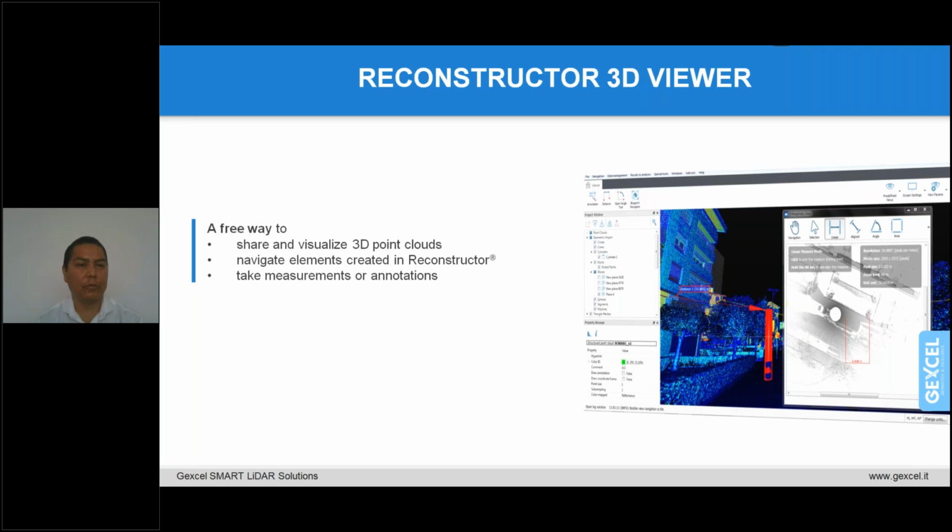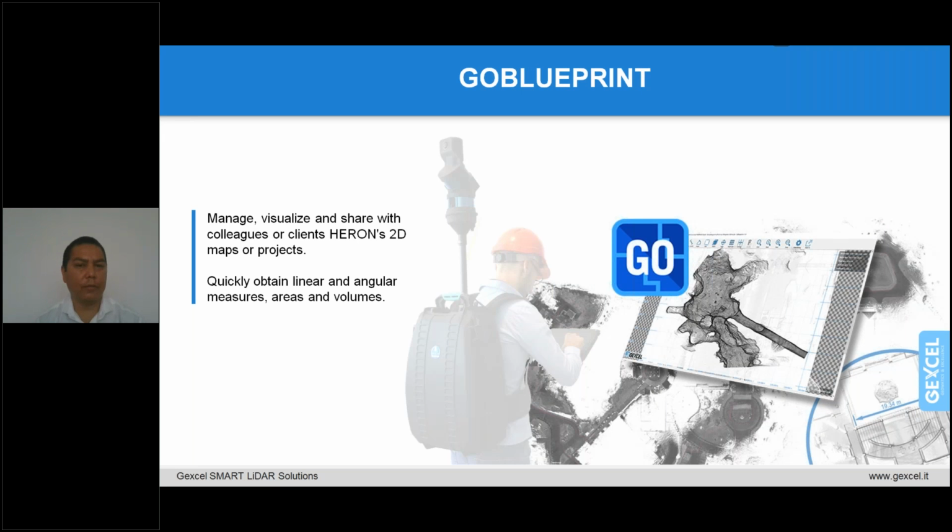And what we add is that you can also share and navigate your Reconstructor project with colleagues and clients. You can visualize and investigate the 3D project, for example, of Paita Basilica using the free Reconstructor viewer that can be downloaded from our website, as well as all the orthophotos that, for example, Willy has extracted during the project elaboration can be navigated and visualized in the Go Blueprint.